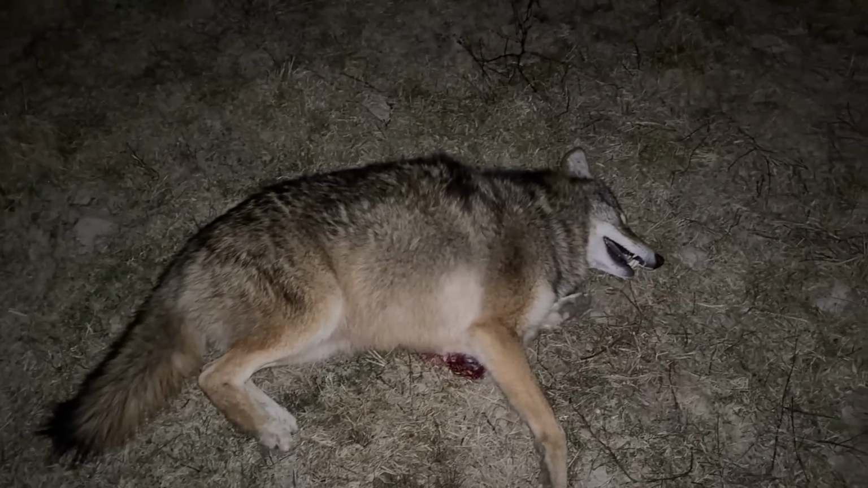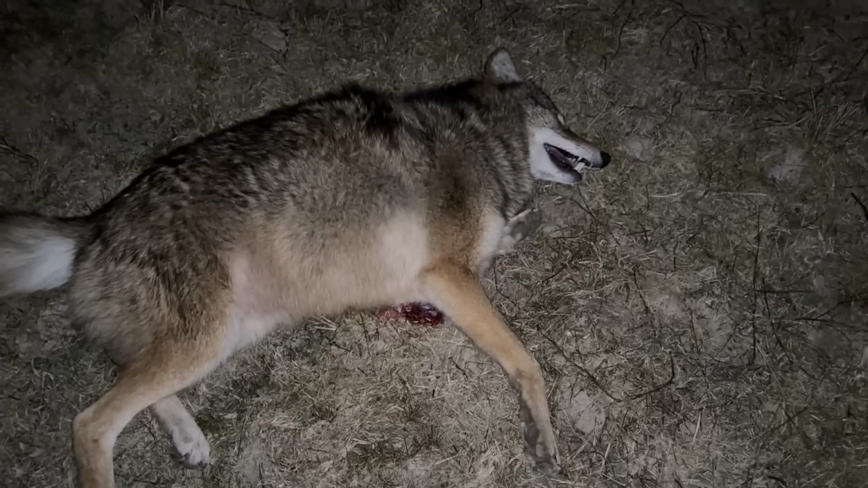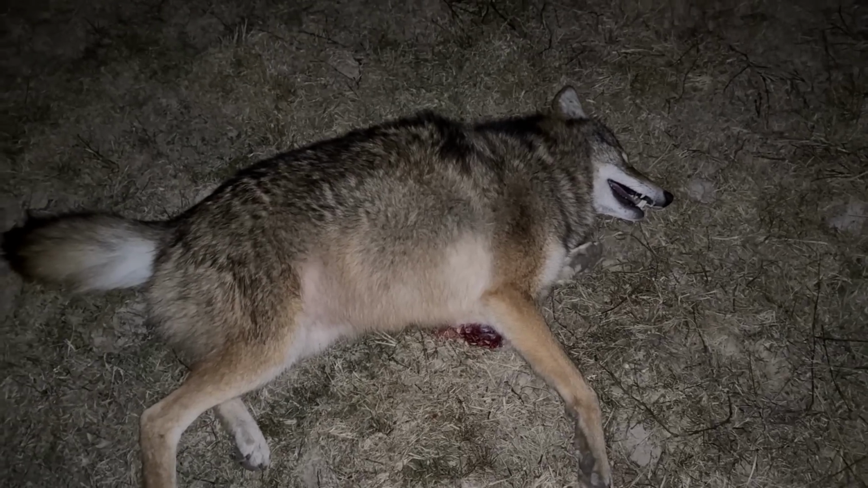Whoa. Dude, that's a big dog. That's a really big dog, dude. That thing is a pig. You see that? Yeah. I gotta disrobe a little bit. You hot? Freaking right. We just walked a long ways because we thought we had a coyote piled up. Well, we didn't see him piled up in the field. So anyway, this is a really good dog, you guys. Oh yeah, it got smoked pretty good.